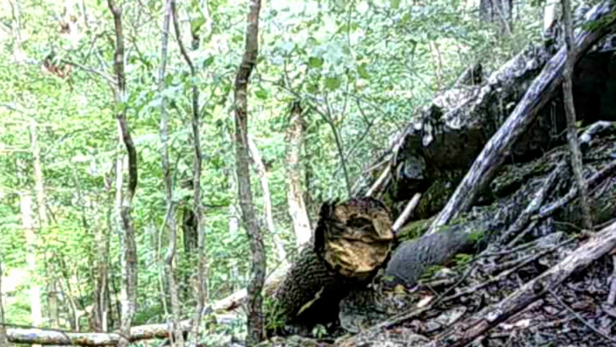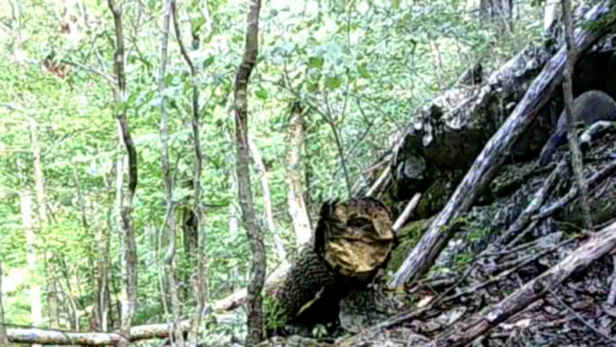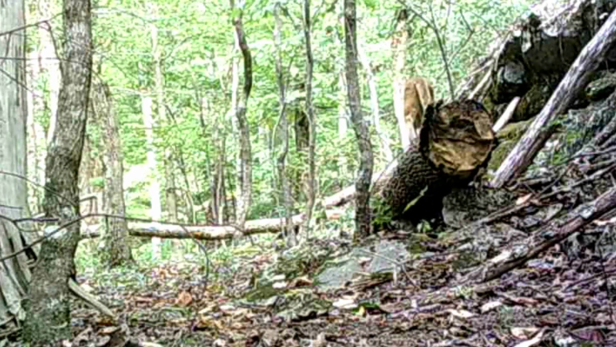And up on the ridge top, there's an old groundhog. Must be making him a new home up under the rocks on top of that ridge. And there's old Yeller again. He's all over the place, but he's doing good and hanging in there.